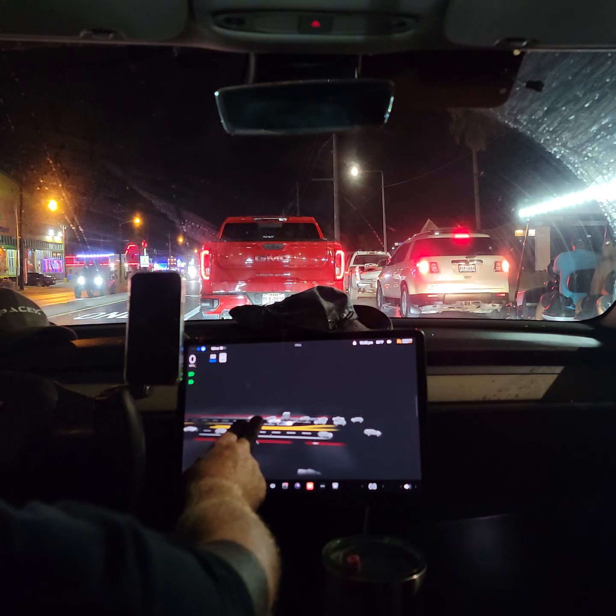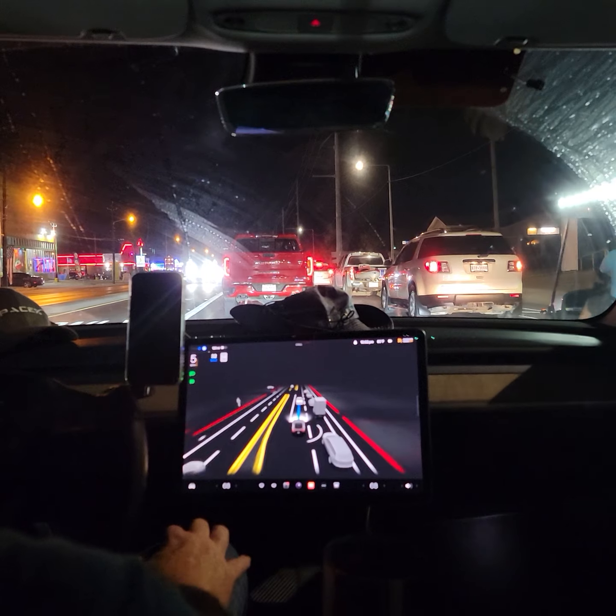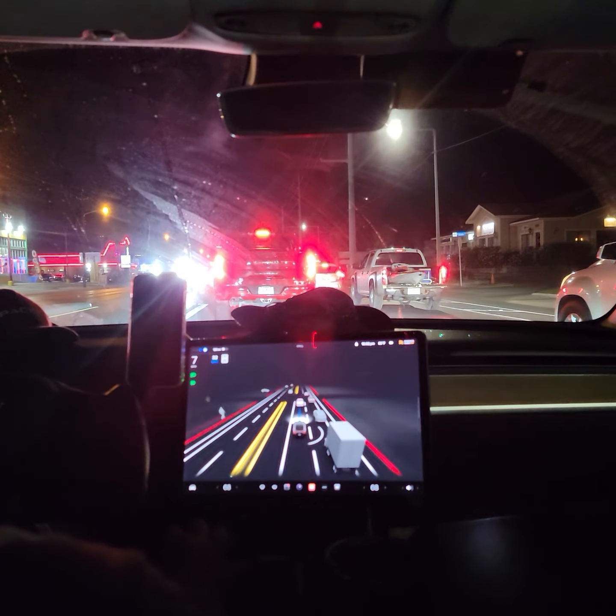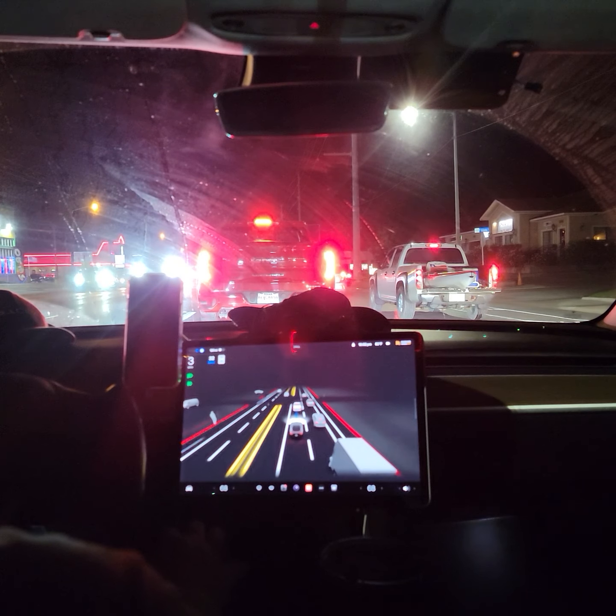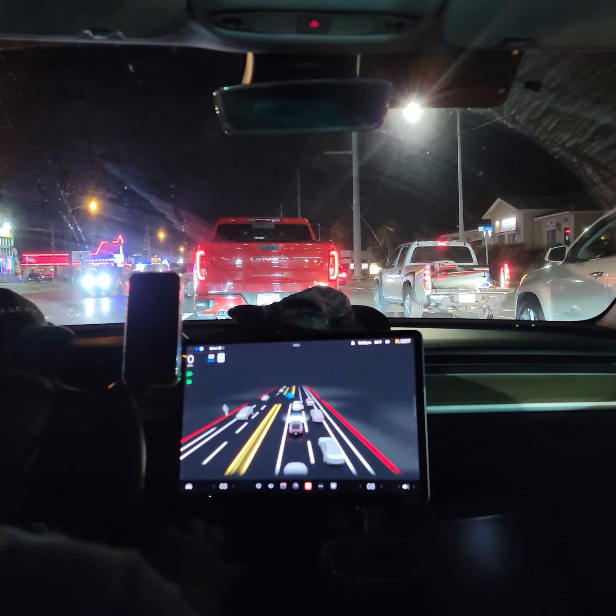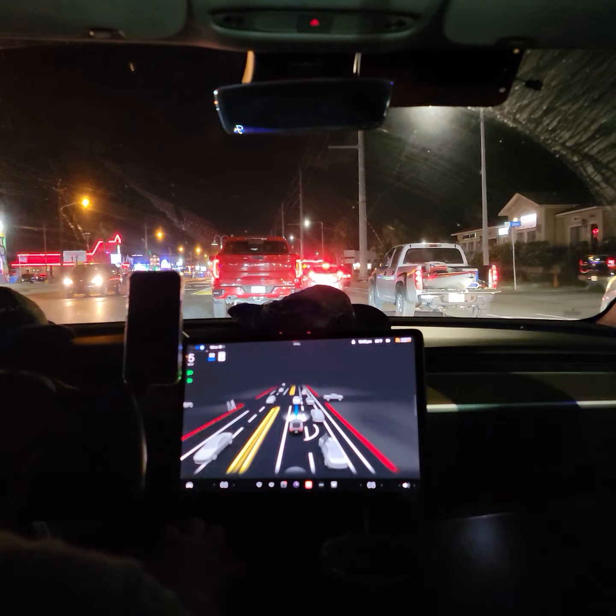See the people there. There's quite a bit of traffic behind us. We got a guy trying to cut over. It's marking him blue. Give him the right of way.